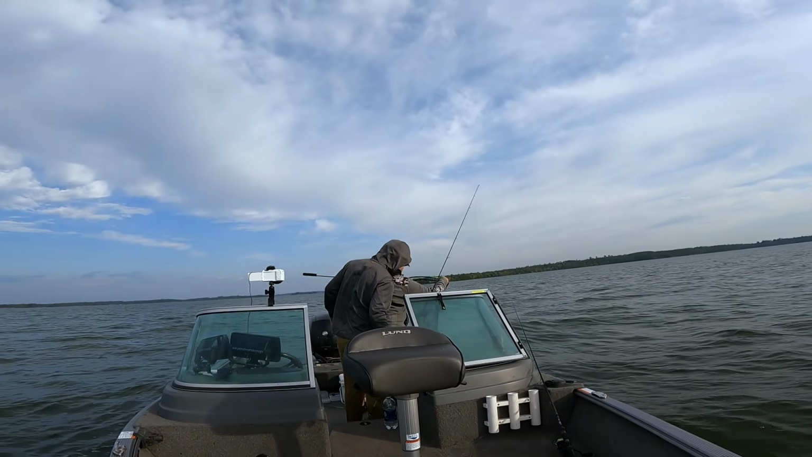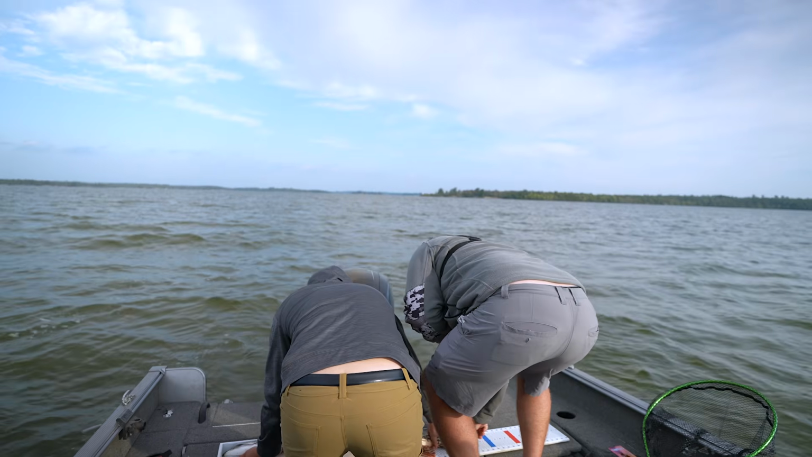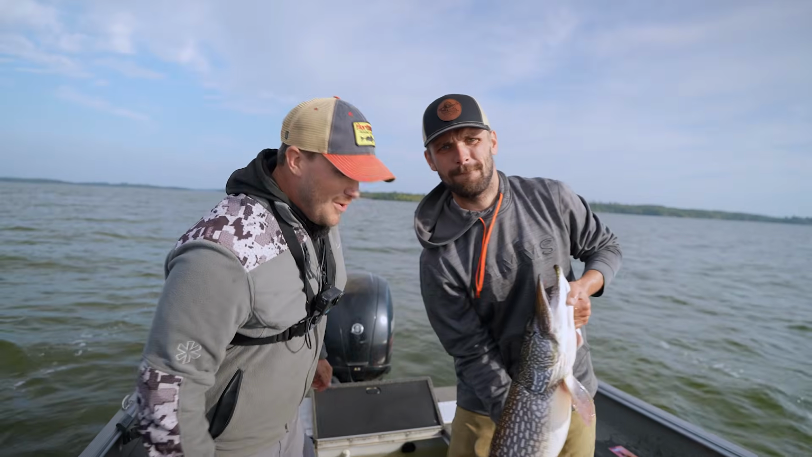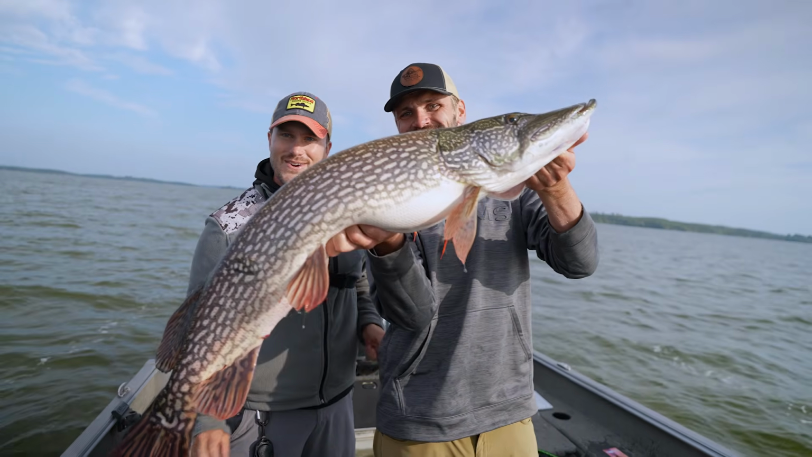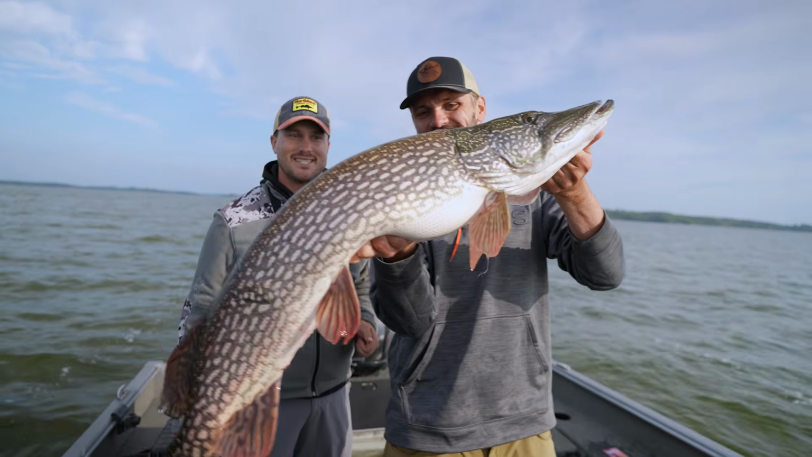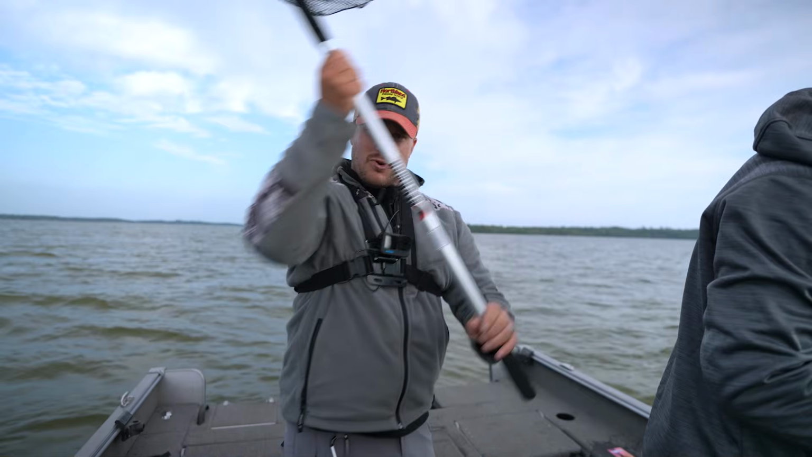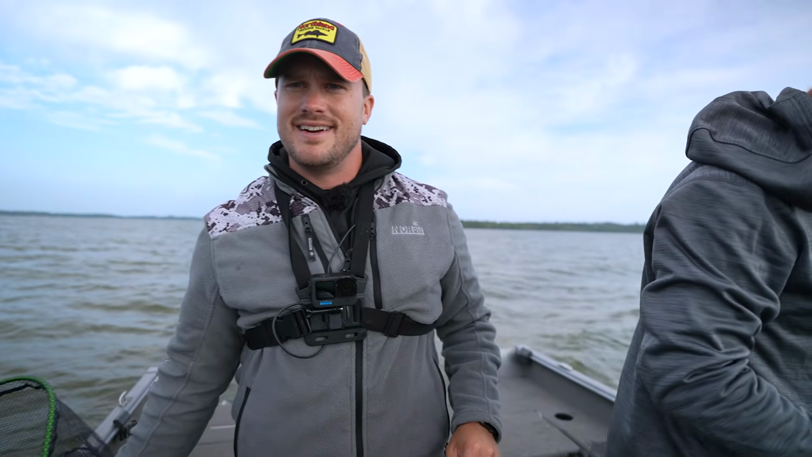That's a pig. 42 and a half. 42 and a half. Oh my goodness, that is a giant. Woo! 42 inches of just fat. That's probably hard to hold that thing up. Here, we'll get a release over here. Woo! Well, that's some adventure right there.